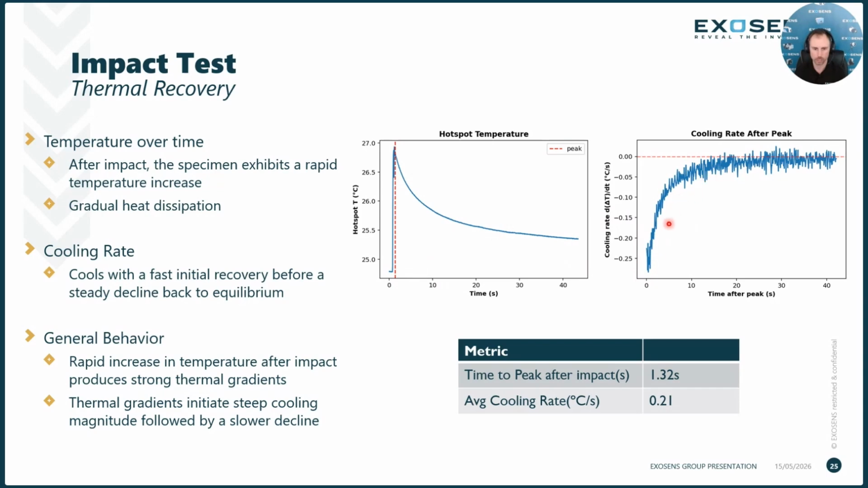Overall, we see a rapid increase in temperature after the impact that produces a strong thermal gradient within the material. That thermal gradient initiates a steep cooling magnitude, followed by a slower decline. You could find the cooling rates at different points along this curve, but we just took the average cooling rate here, which is about 0.21 degrees Celsius per second.